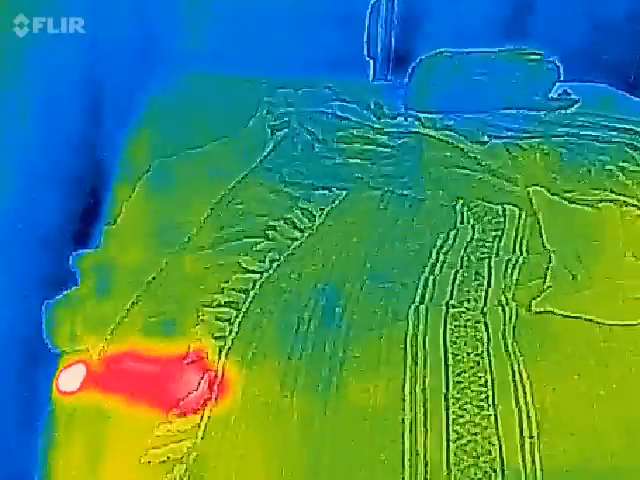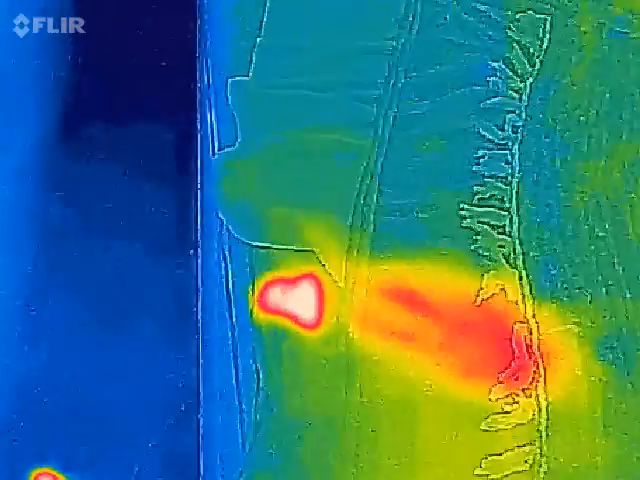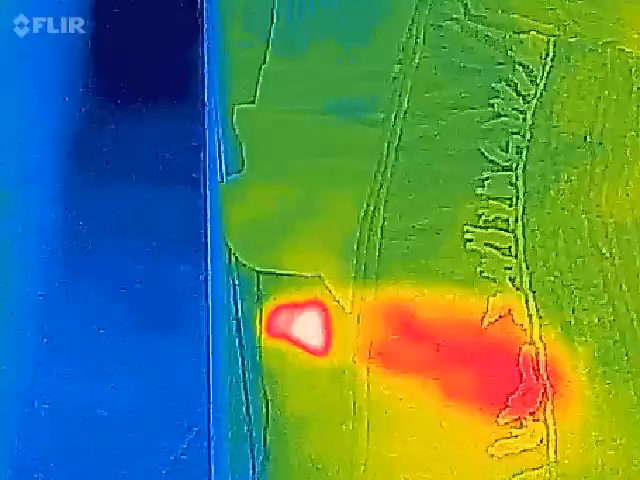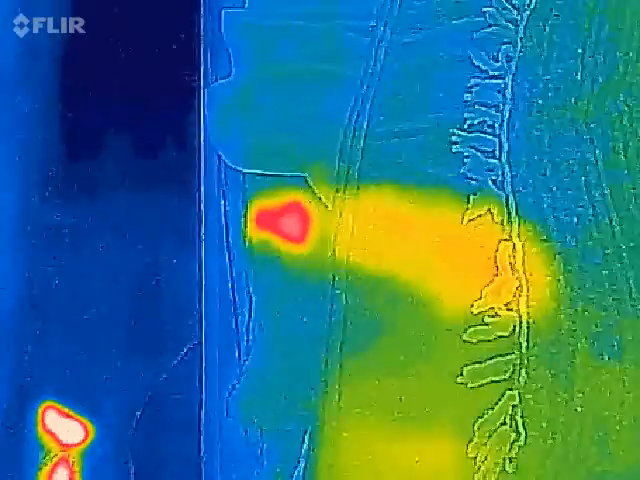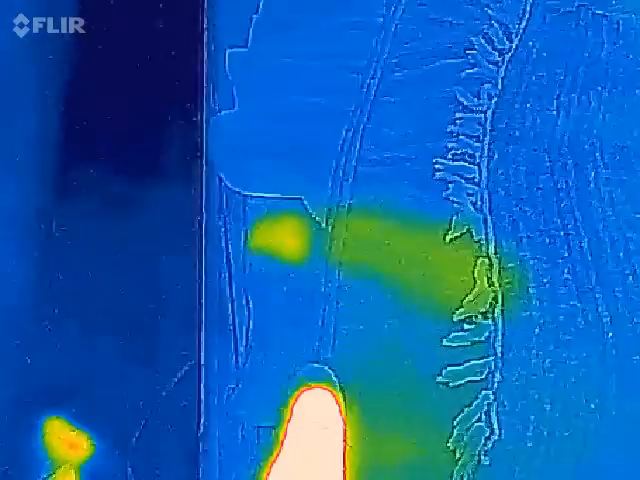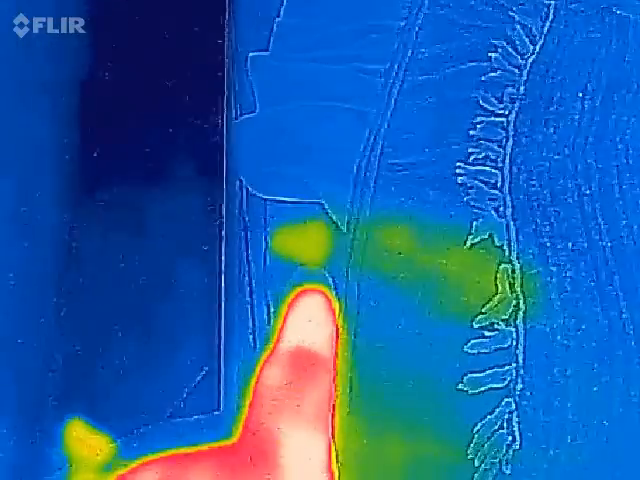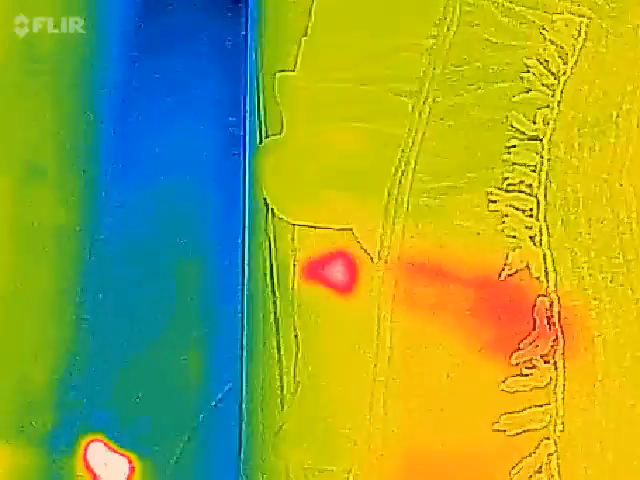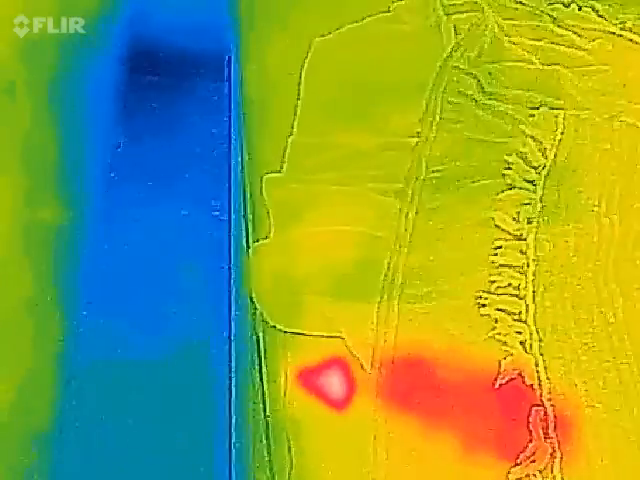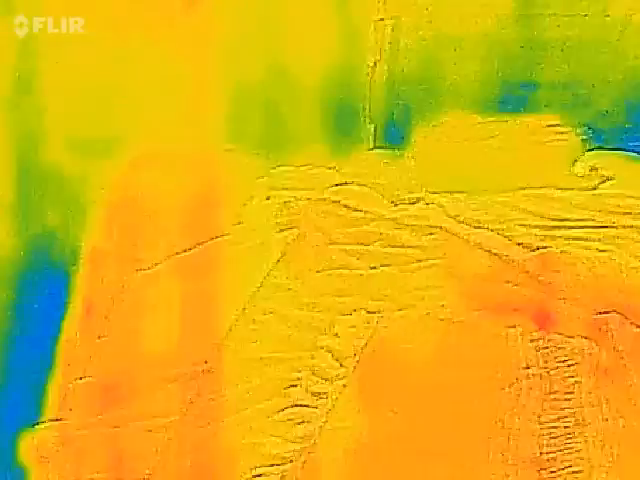Okay. So, what's that freaking hot spot? Wait a second. Huh. The electric blanket, the edge of it's right here. Right? So what's that freaking hot spot right there that's not on my mattress? Was that where I just put my hand? No, that's too far up. Wow, do I have a dead mouse in my mattress? God, I hope not. That's disgusting.